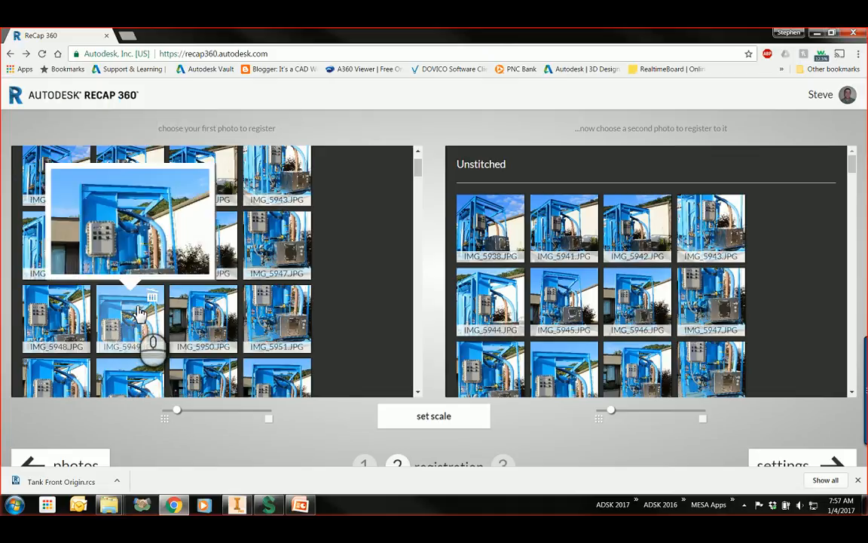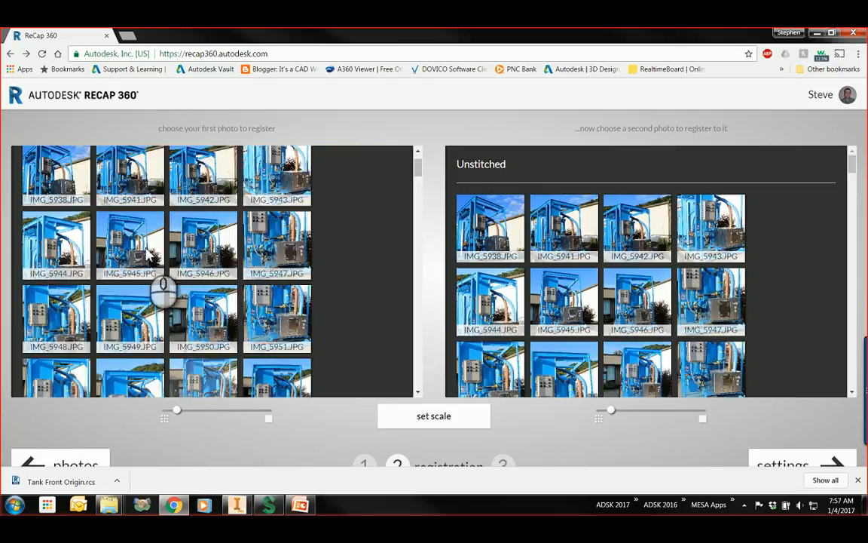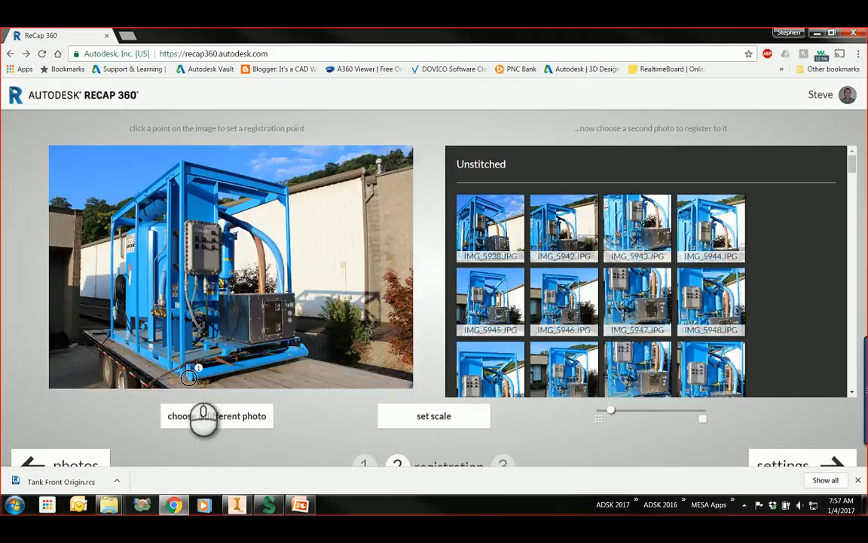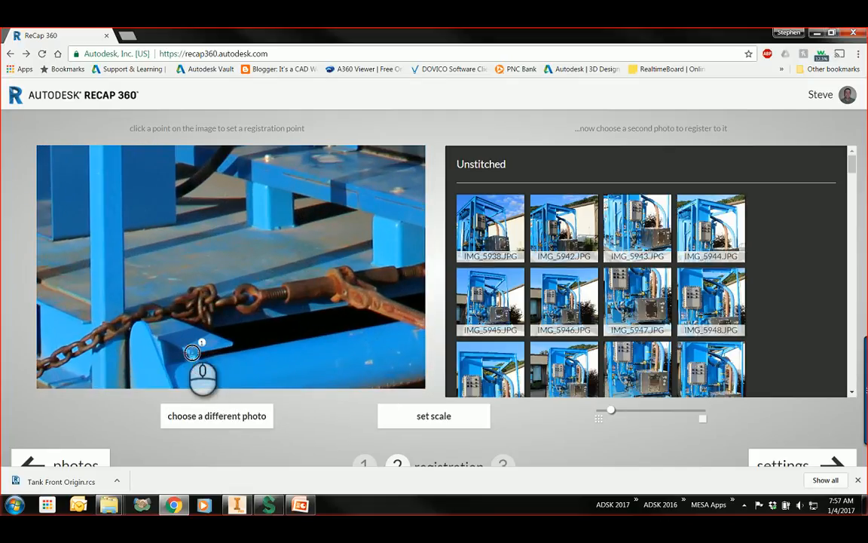So I'm actually going to pick, say, this one right here would be fairly decent. Oops, not that one. Let me go back and get a different photo. This one here looks like a good photo to use. So I'm going to zoom in, find that corner on this channel. And here I can put in a coordinate. So I'm going to say this is my 0, 0, 0 point.